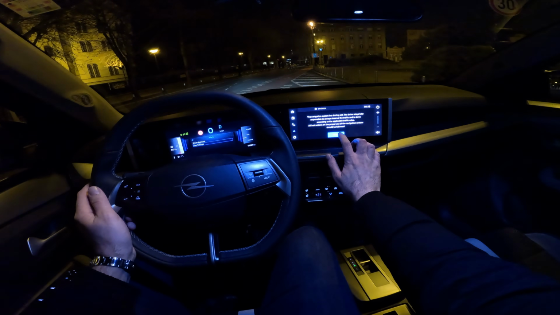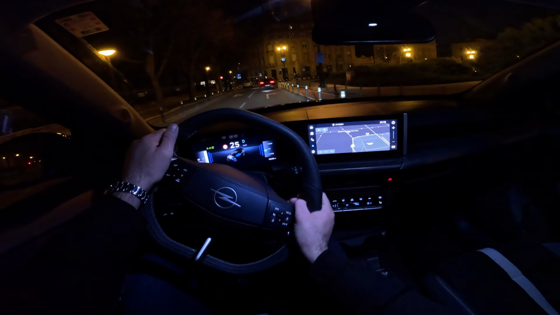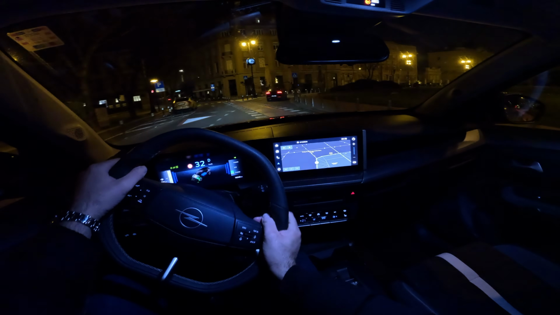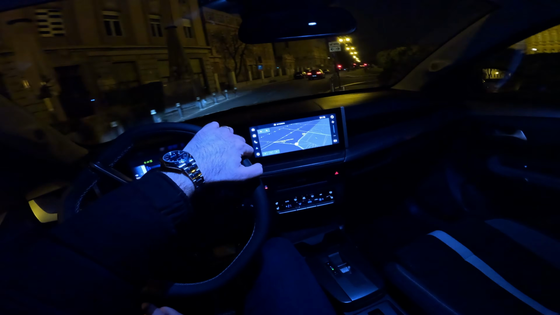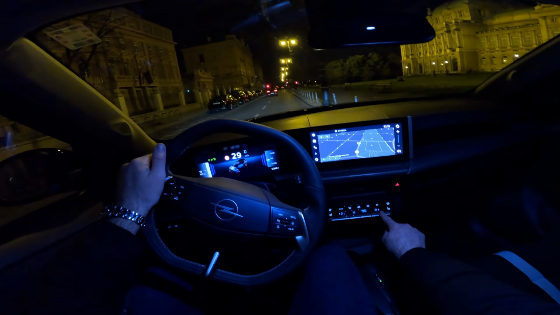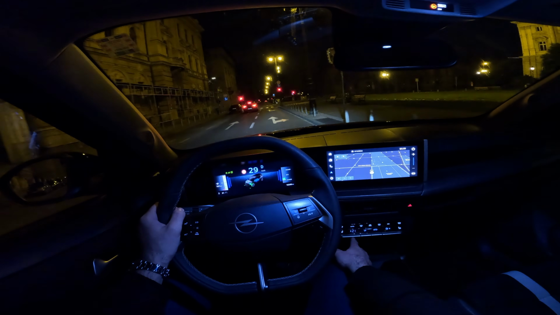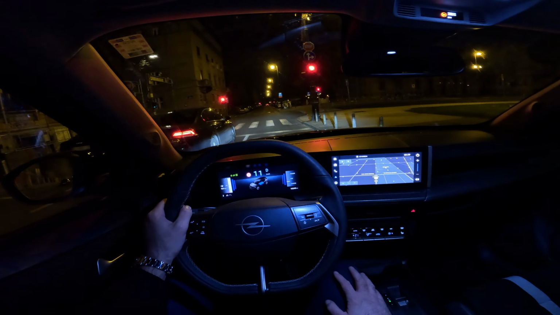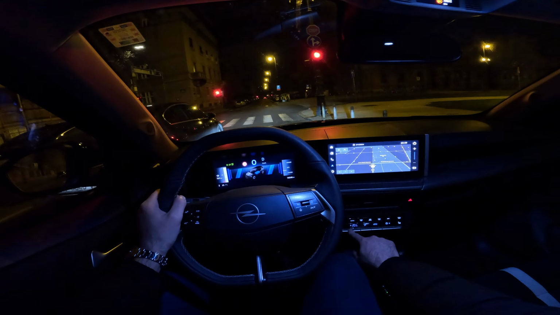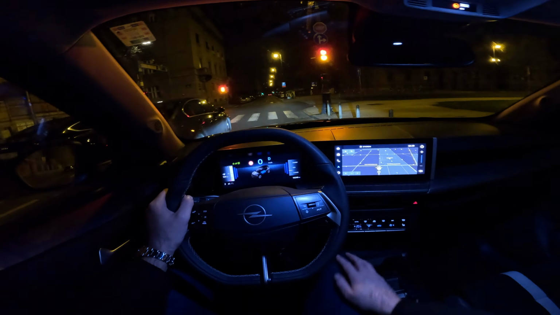And we have the map view. There we go. So navigation, lovely view on the map. The AC is on switches. So I think you will agree with me, this is the easiest way to do it. Change the temperature on this switch and then adjust the air blower and the settings on the other ones. The model in our video also has the heated seats and the heated steering wheel.